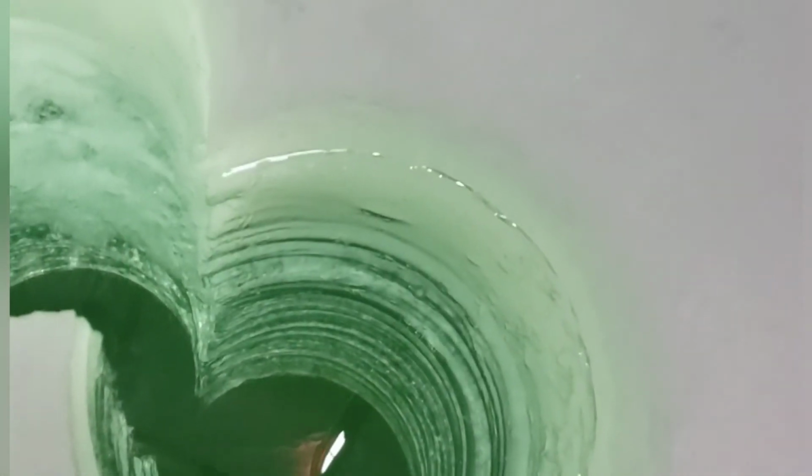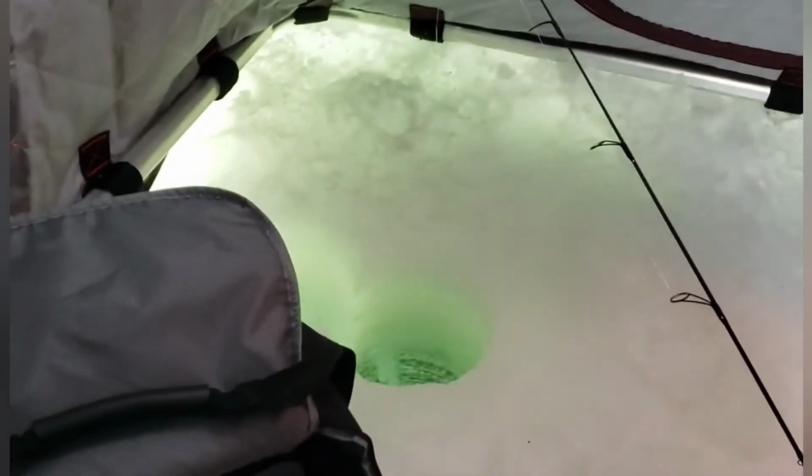Let's give you a look down the hole over here. You can see how thick the ice is. We're looking at 30 inches or so. So it's going to be slow. I just got set up, getting comfortable enough to sit still and see.